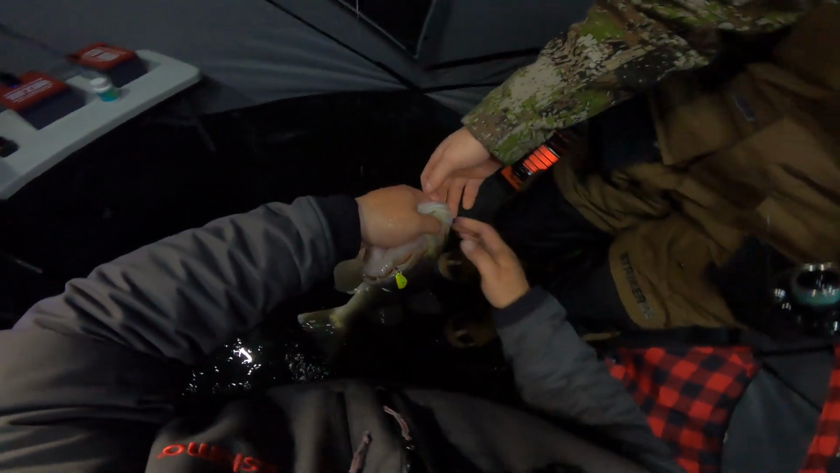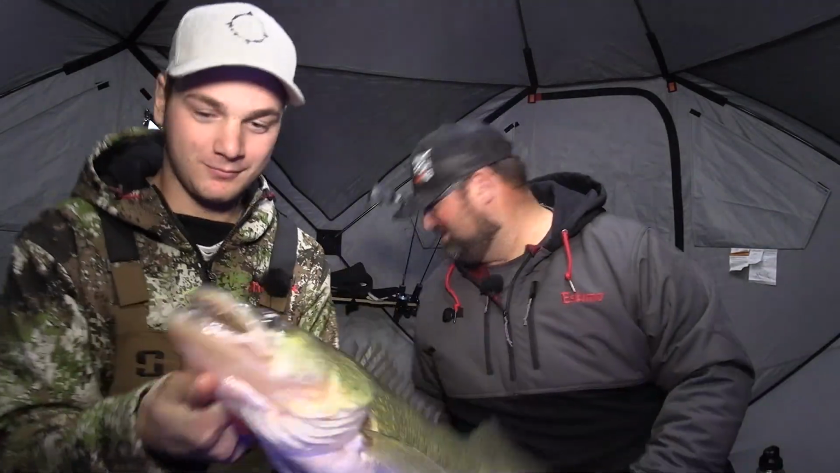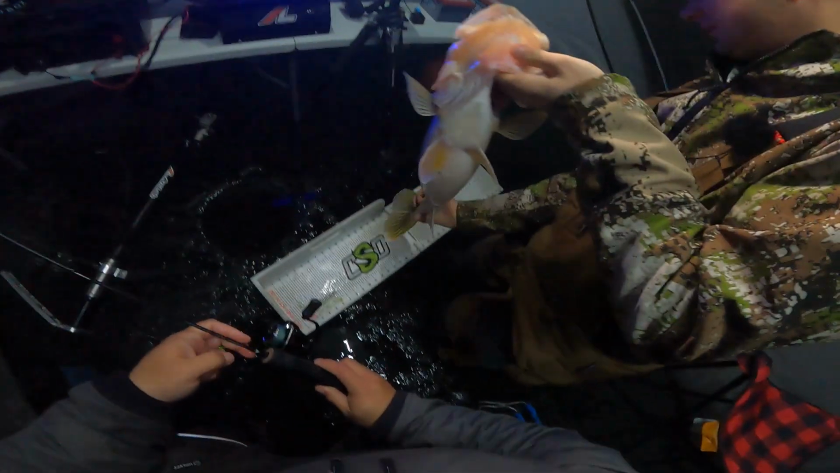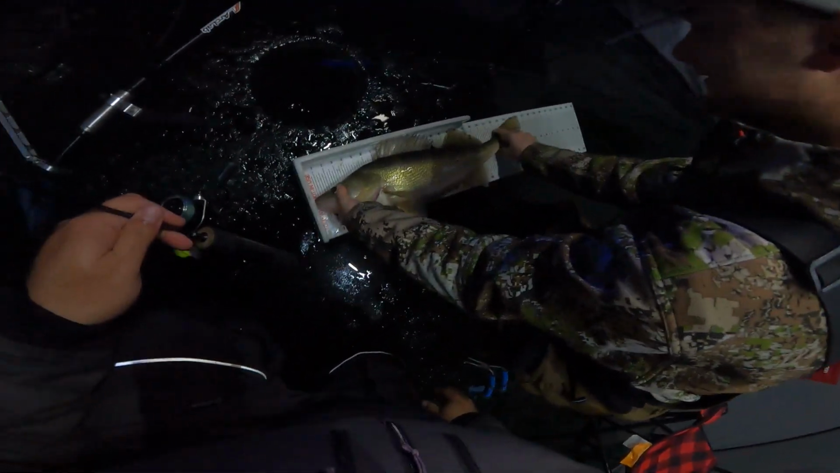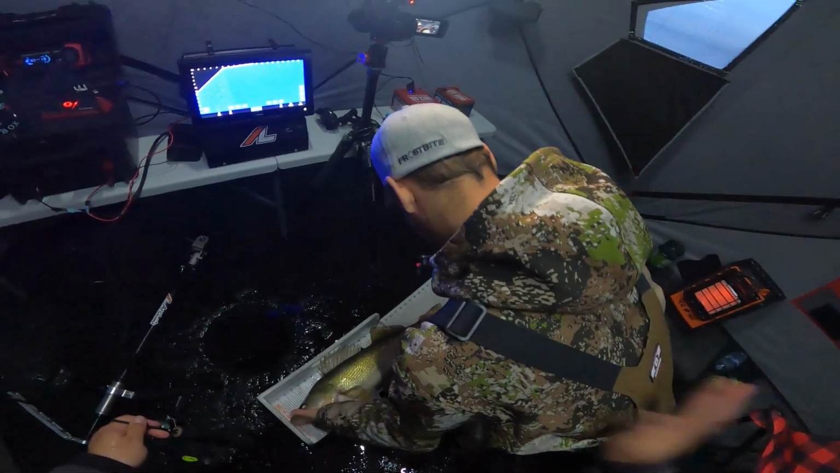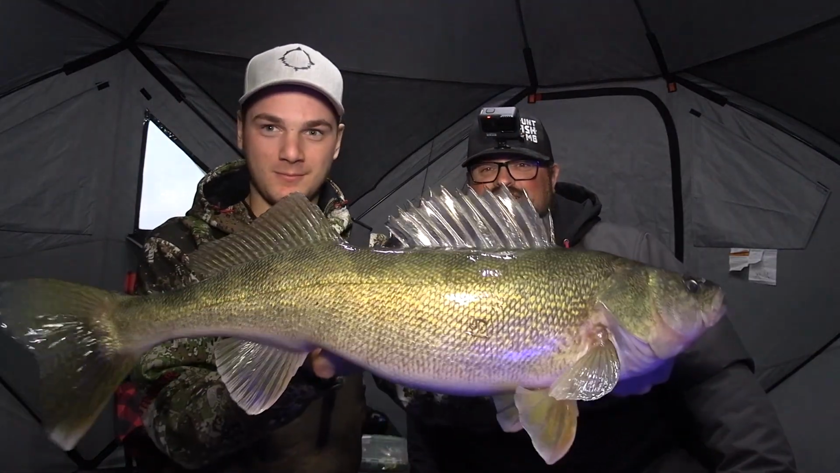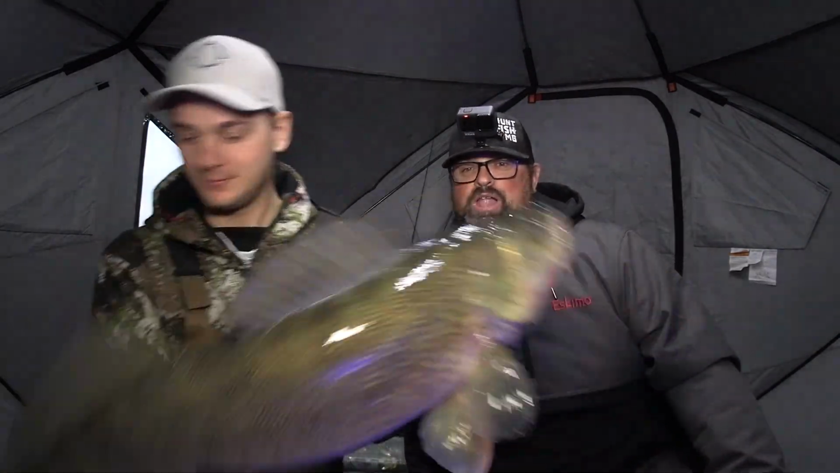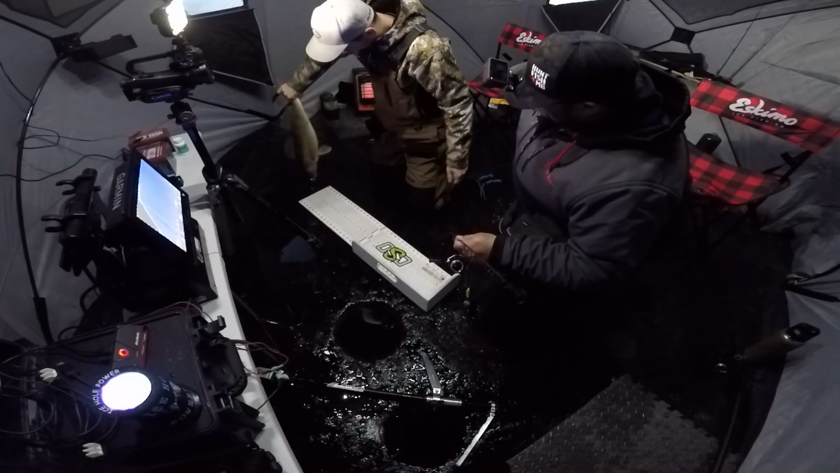Got her. That's a nice fish, Carter. Love it. That's a gooder right there. Oh, yeah. Measure it. 27 3/4. 28, I'm going to say. 27. It's a nice fish. Show it off one more time. That is awesome. Good fish. 27-inch walleye. Pretty good fight, hey? Yeah.